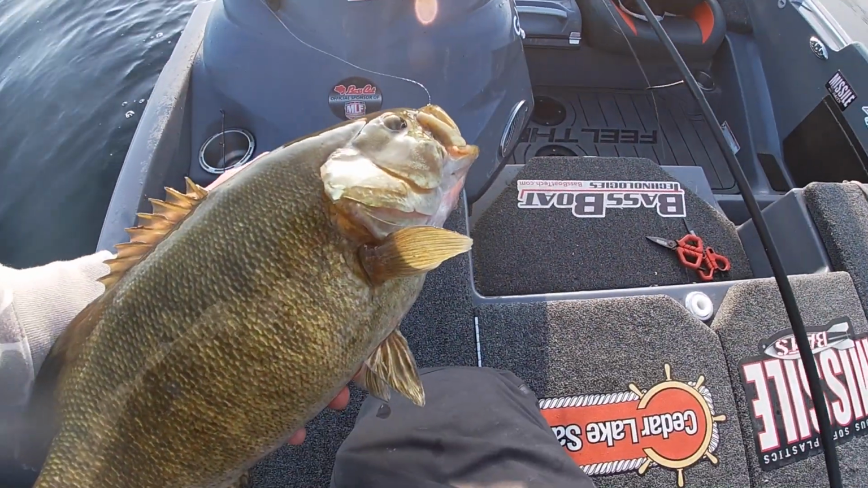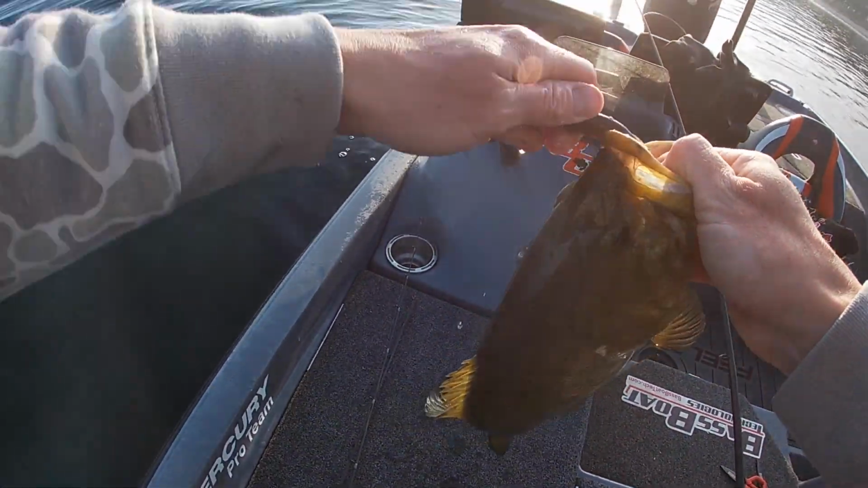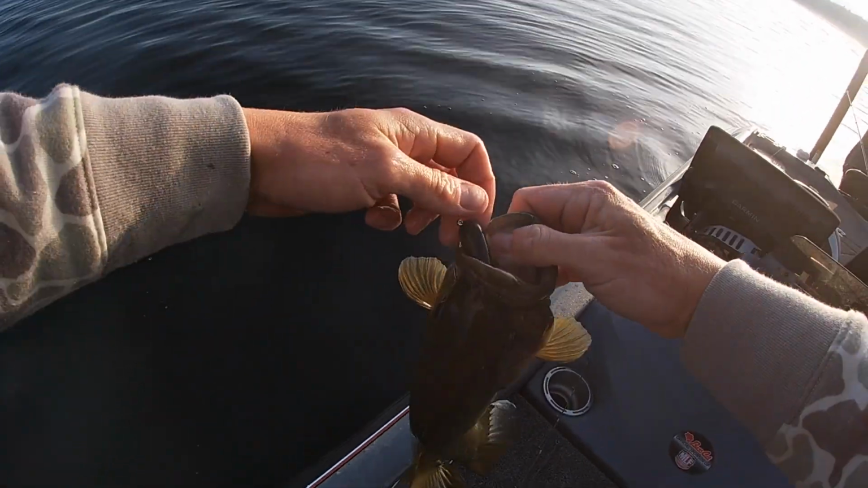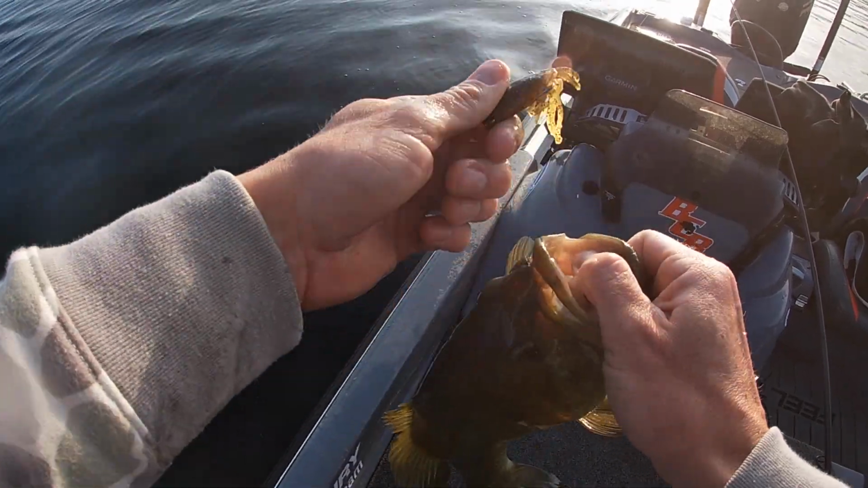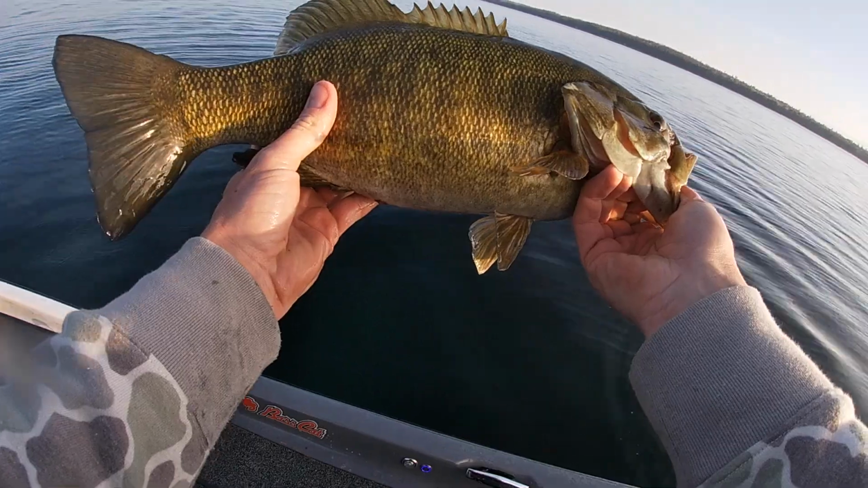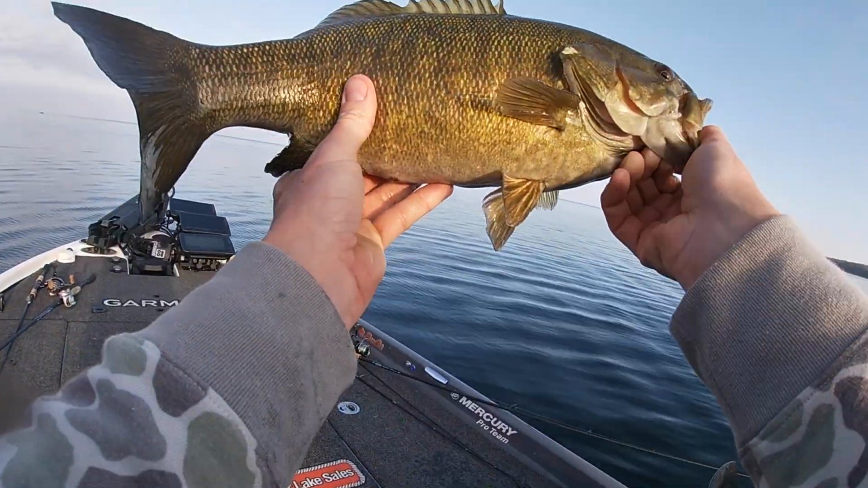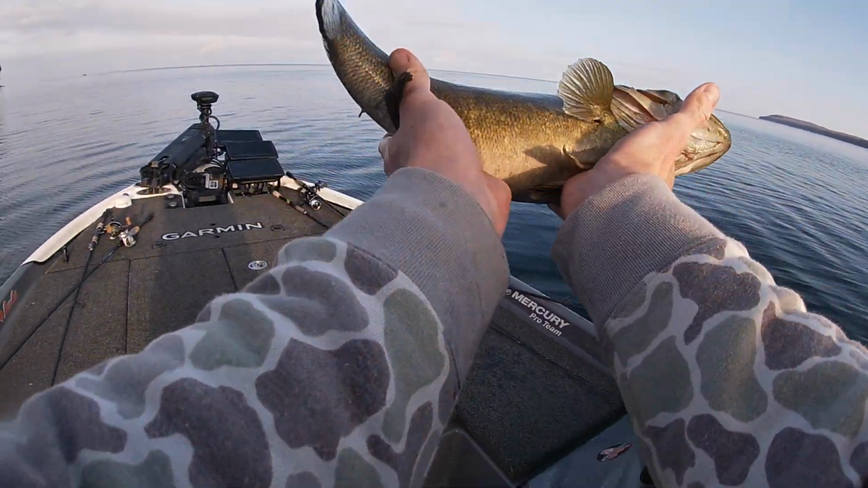Oh, yeah. Look at that thing. That fish was not coming off. Gosh. It's another pretty one. Gosh dang, just a big old meat pie.